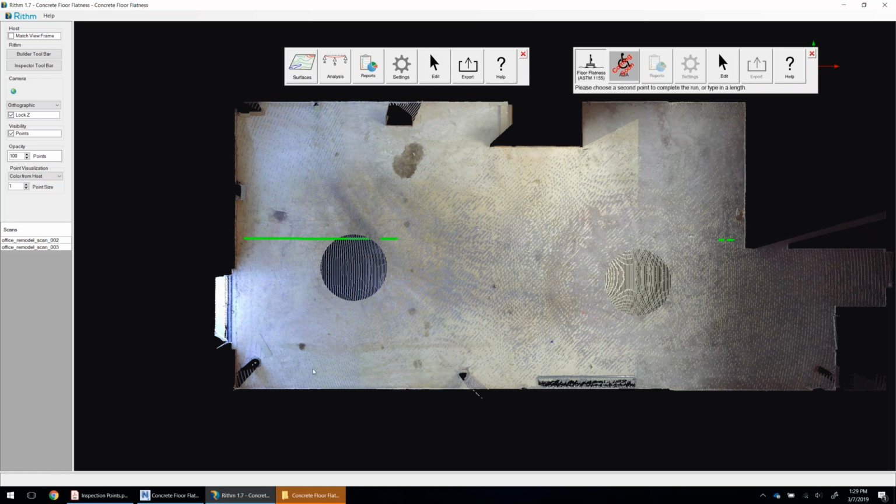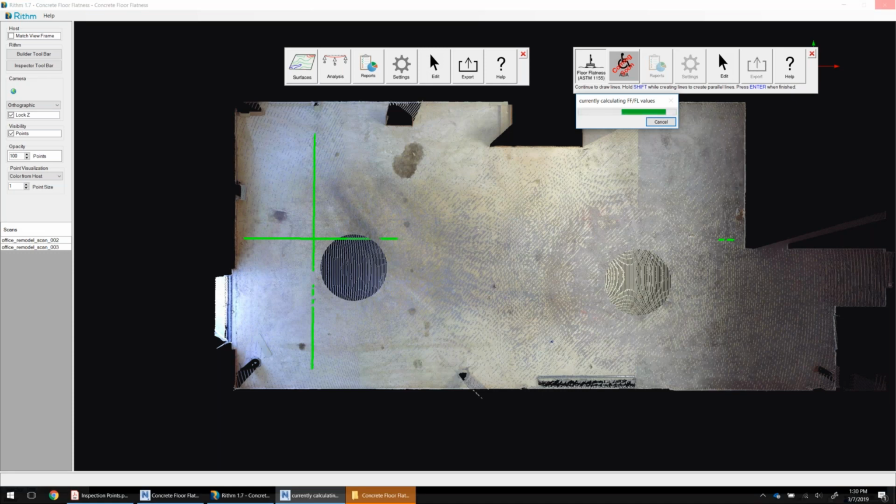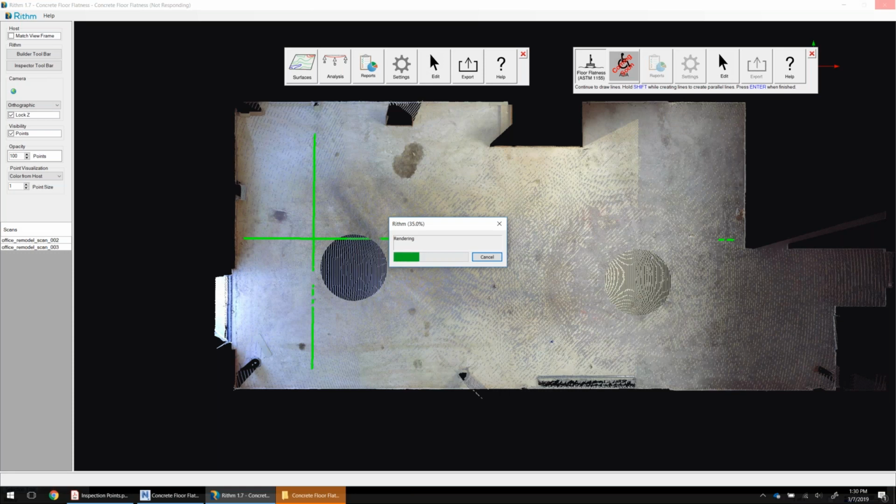That exact same report that you can get from that third-party consultant, we can produce right here using the point cloud just by picking the locations along the floor where I want to take the floor flatness analysis. And then it will analyze the point cloud at those required increments to produce the exact same report that is in the ASTM standard. So you can essentially internalize this process and not have to rely on the schedule and the cost of a third-party provider.